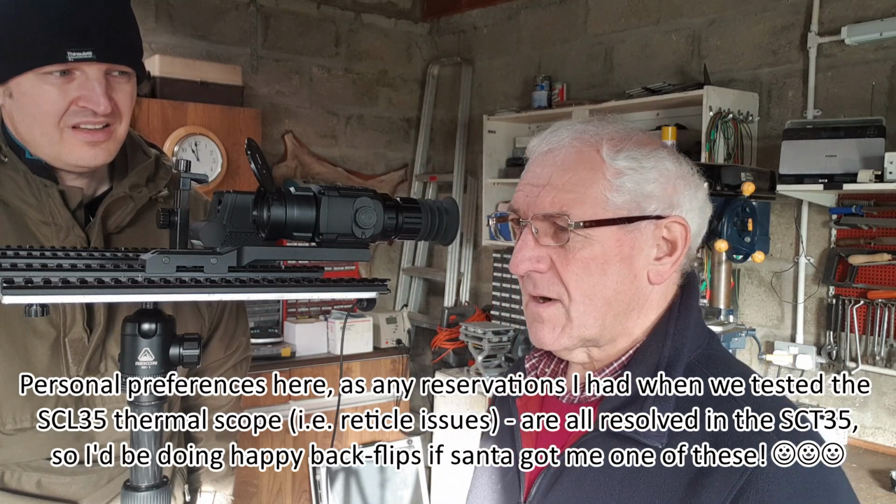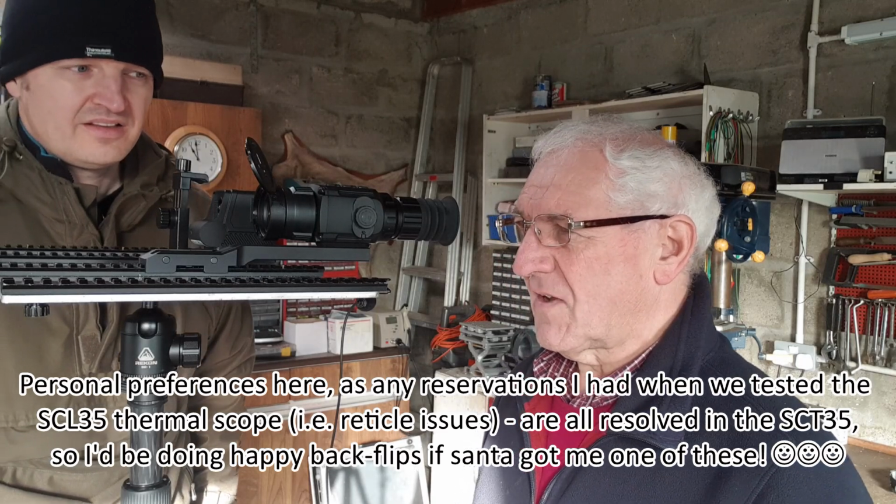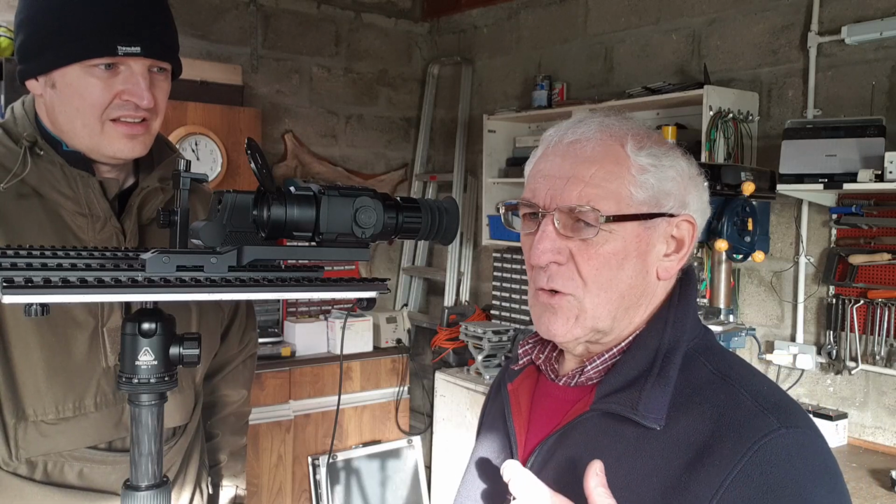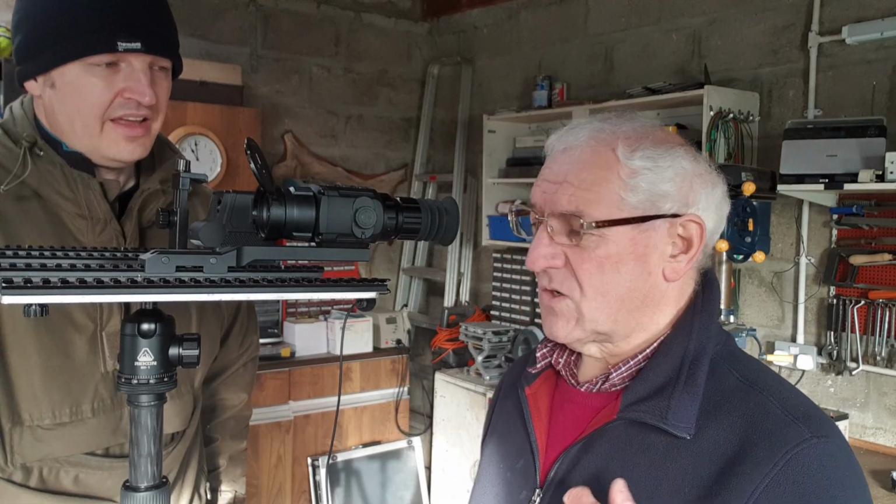But as a spotter, and you'll see in the video that I've shot, when you put it into black hot mode, it's outstanding. It really is. It's terrific. The difference in clarity and definition between picking up targets in black hot mode and in white hot mode is noticeably different. Black hot mode is noticeably better than white hot.